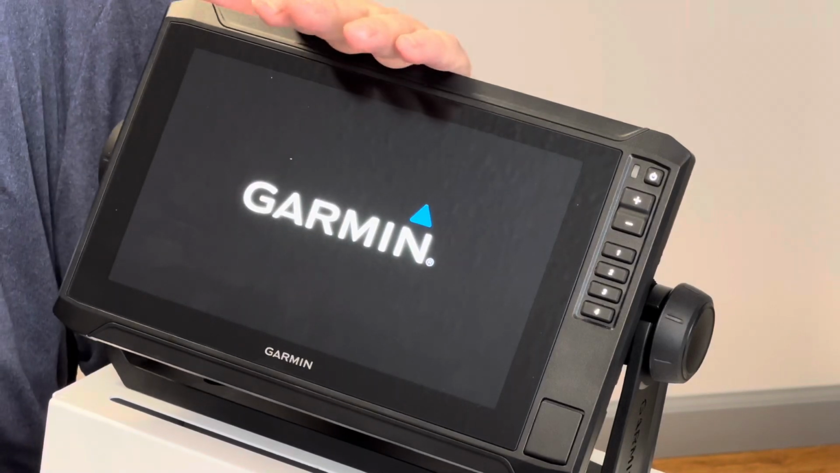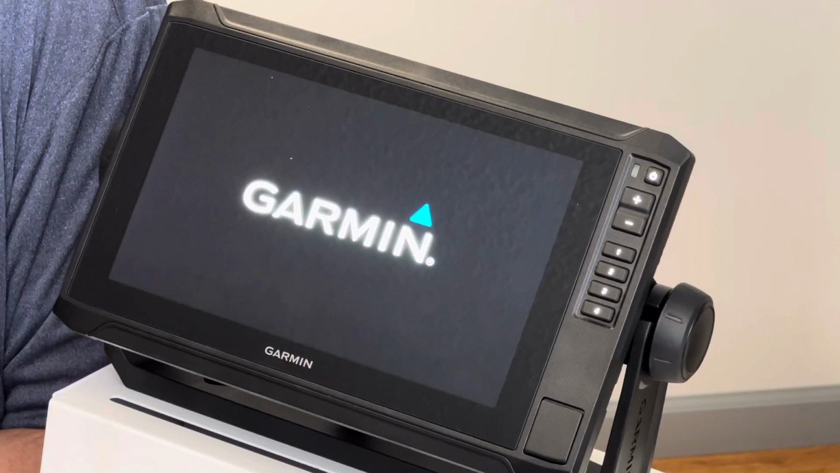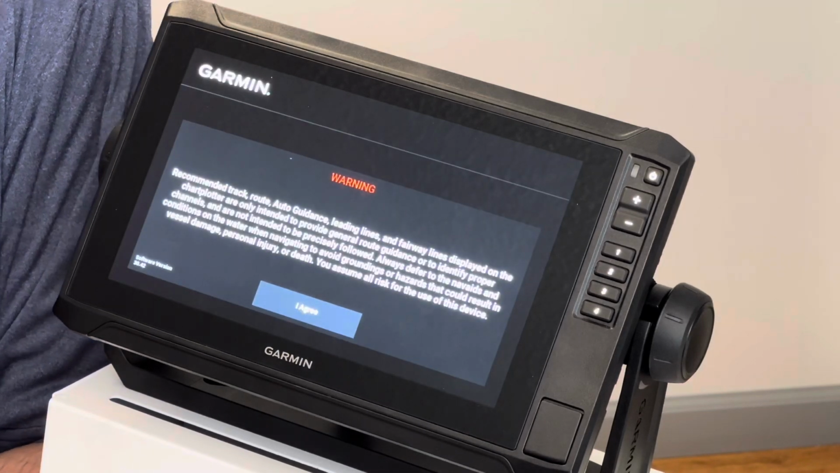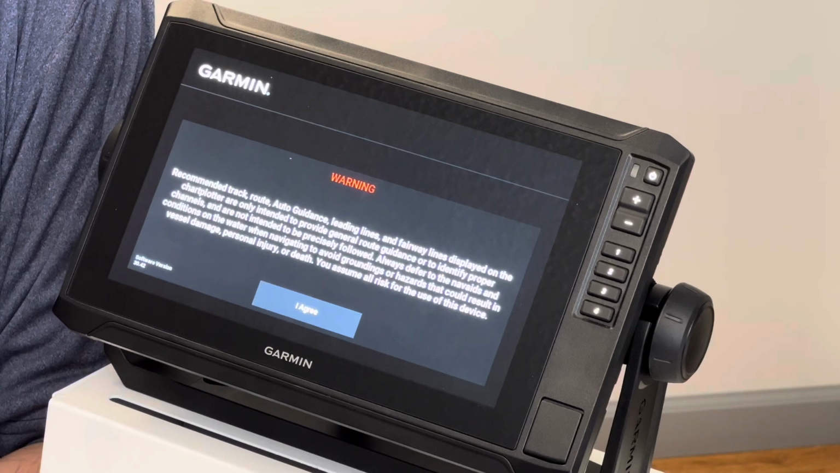Otherwise, the Garmin EcoMap series is one of our top selling units. It is our most fan favorite and it wins hands down for ease of use. Thanks very much. We appreciate your time and considering us for your electronics needs, and you can ask me any questions you have. Feel free anytime.